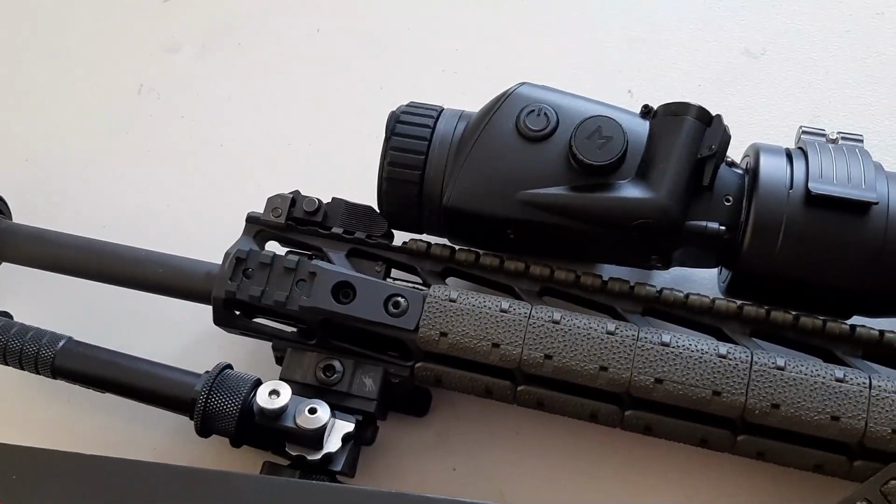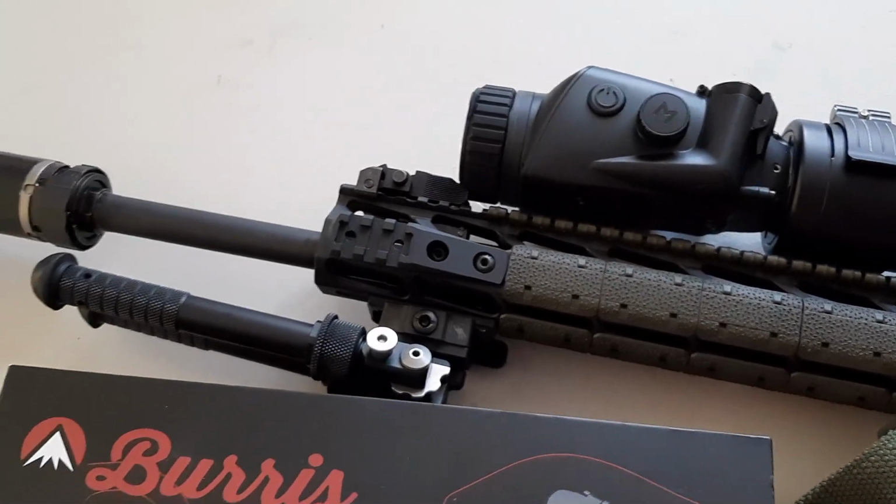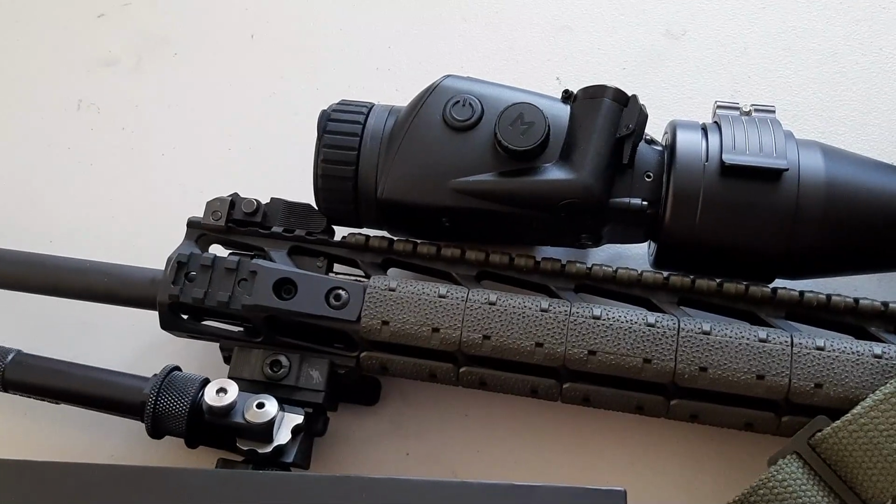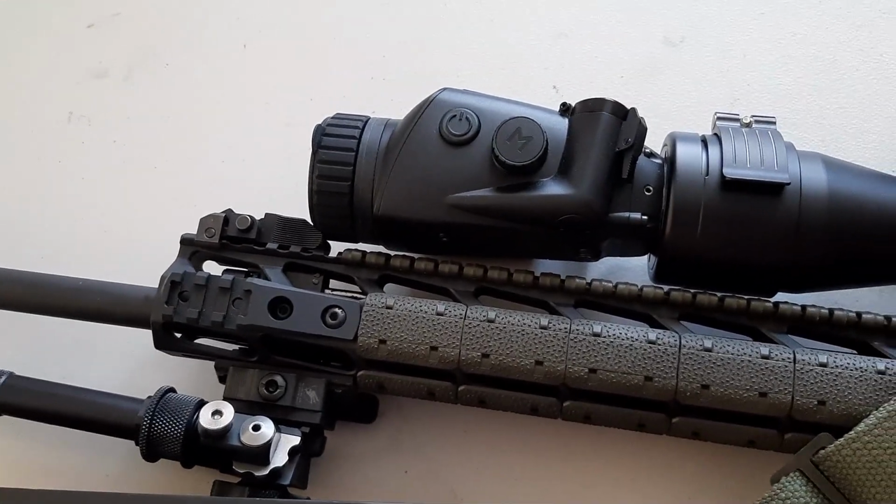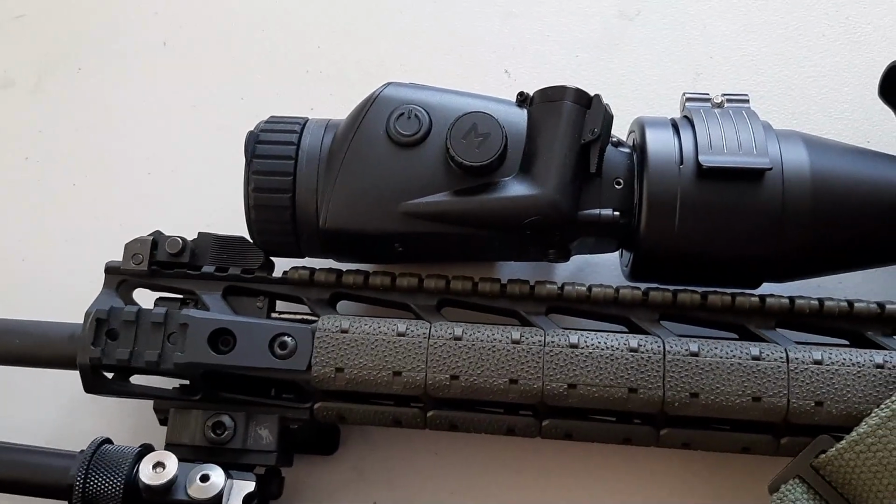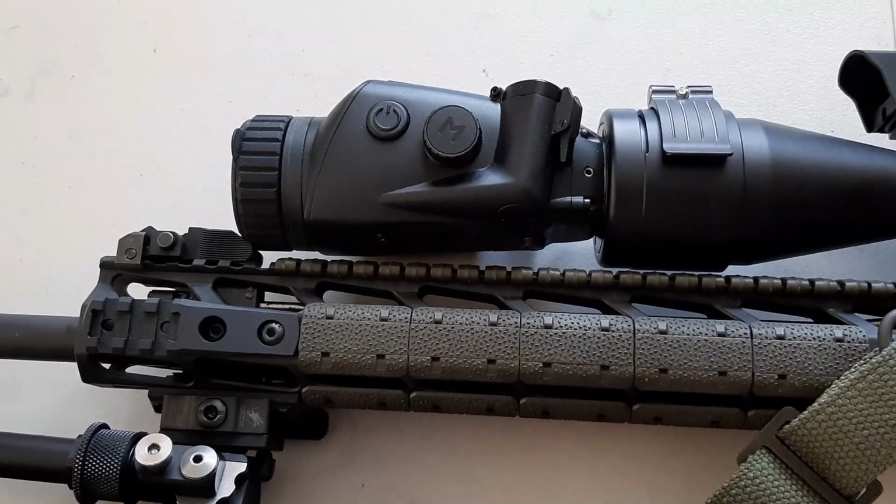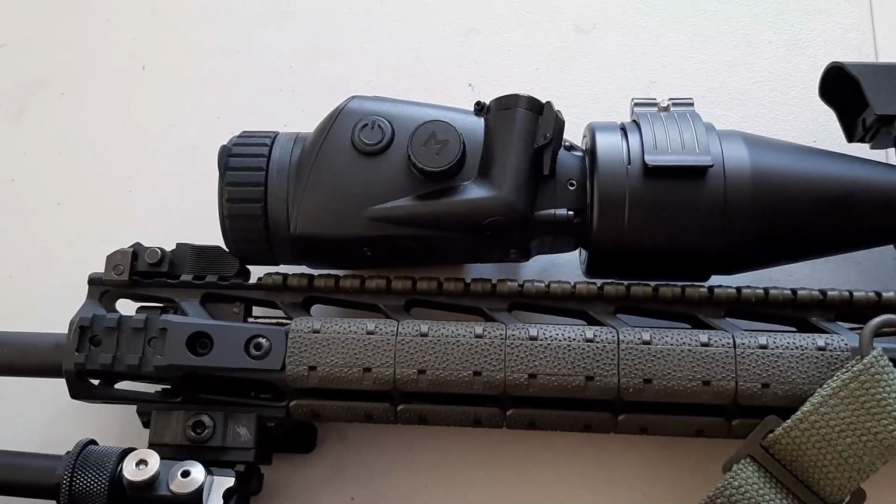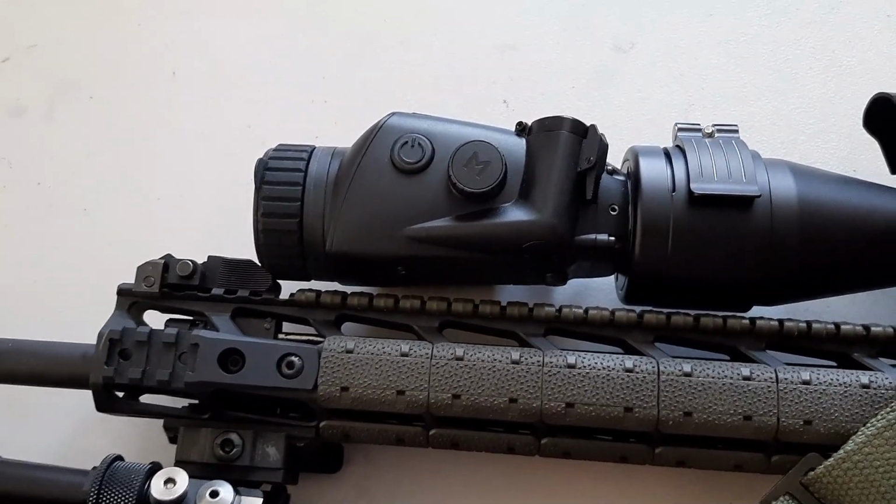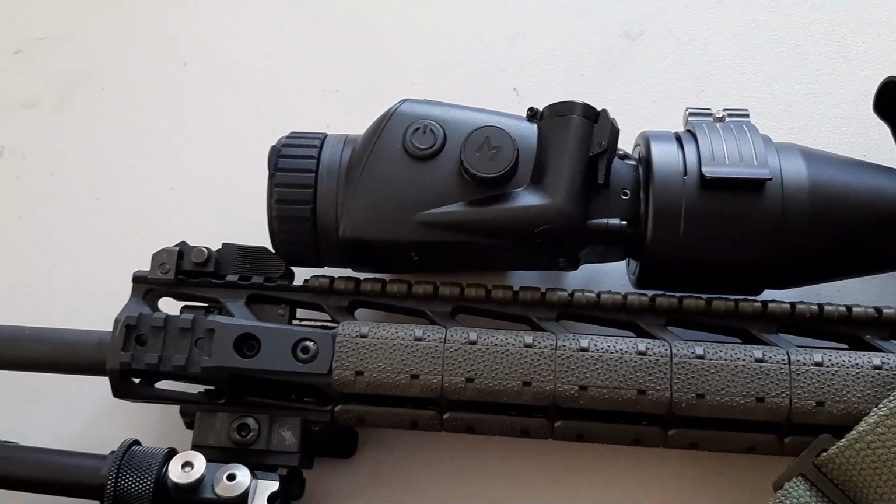So that's the only negative with a thermal, is if you don't have enough heat on your target, then it's going to be hard to get a proper sight picture, and you're not going to basically be able to see your target. So this thing can be zeroed to up to 3 rifles. So you can have 3 preset zeros for 3 rifles. So that's not a whole lot, but that's good enough for most people. I would like to see the ability to have maybe 5 or 7 or 8, but 3 I think is good enough for most people. It's good enough for me.